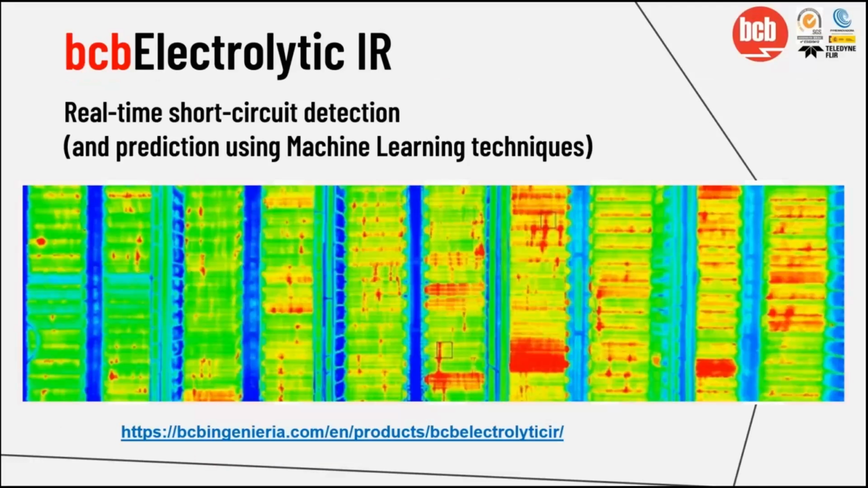So this is very important because we already have lots of years of experience in this type of software. Now, as you may know, for using machine learning techniques for predicting, we need a lot of data.